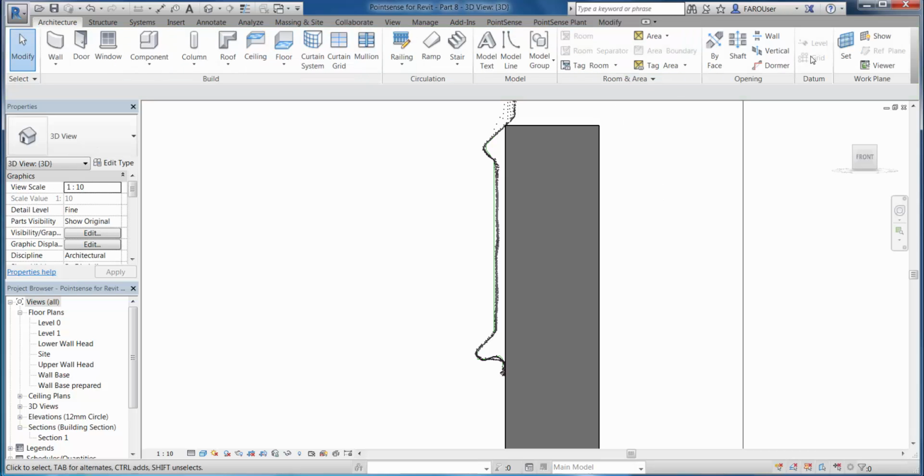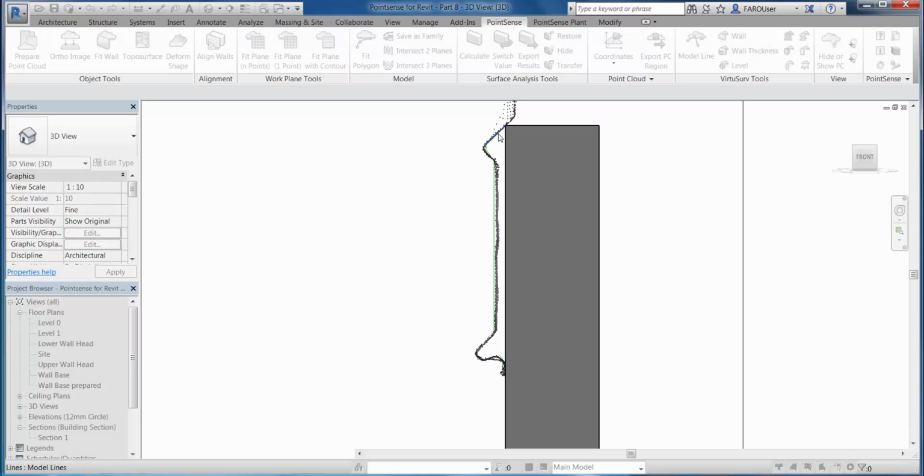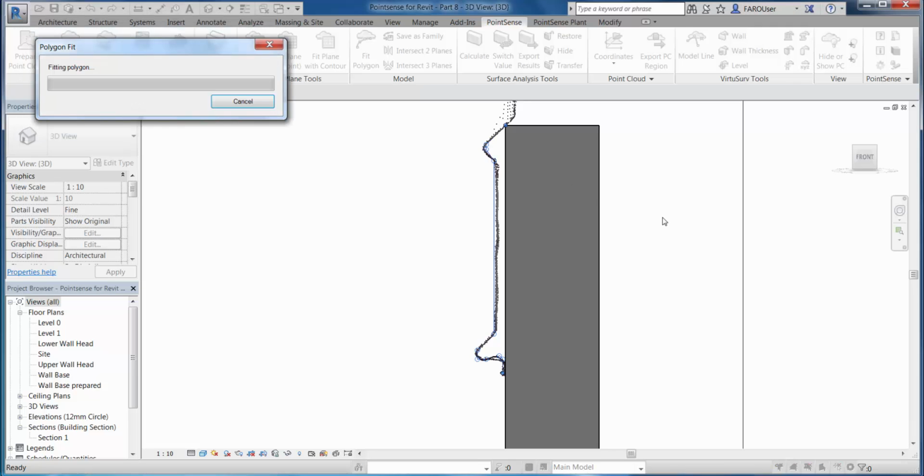Once I've done that, I can go to my Pointsense tab, and let's just hide off the point cloud to show what we achieved there. And then I can go to the Fit Polygon tool. I select one point on the line. Here I can choose a few settings about the smoothing and the thickness of the point cloud and whether or not I want to add segments, and then I click Start.